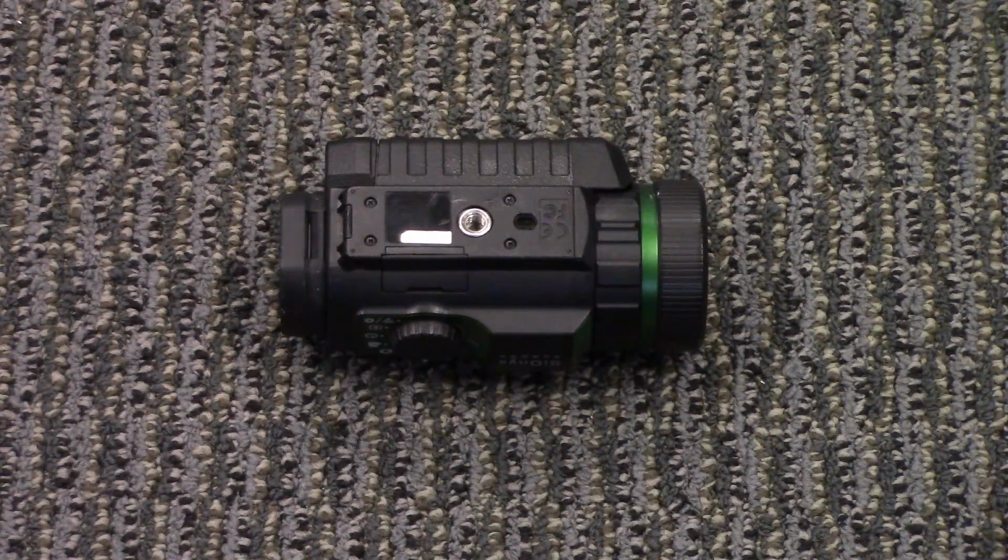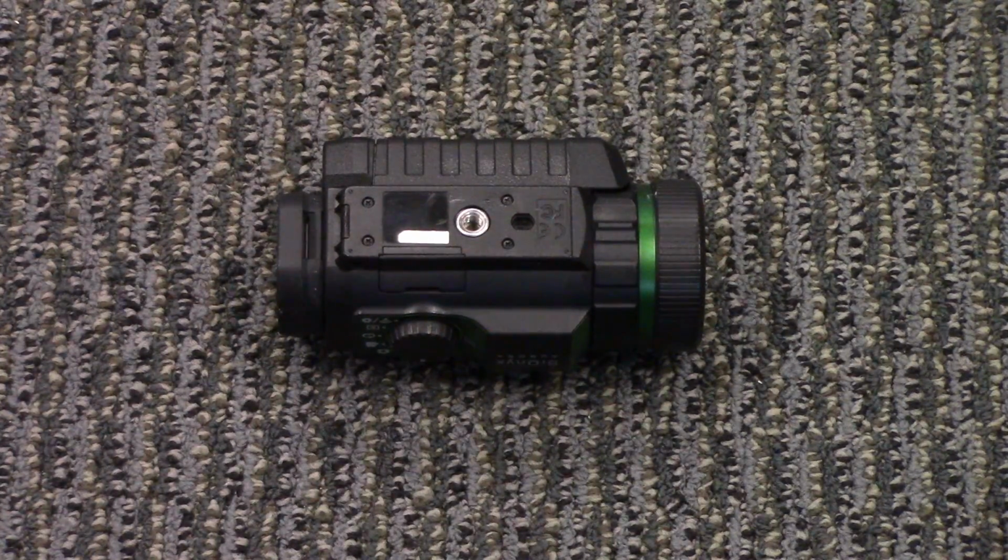One of the features of the Sionyx Aurora camera is it's a camera, so on the bottom of it, it has a standard tripod mount that you'd find on any video camera or digital SLR. So that's nice that it has an industry standard, so you can use it like a camera, which is its intended purpose.